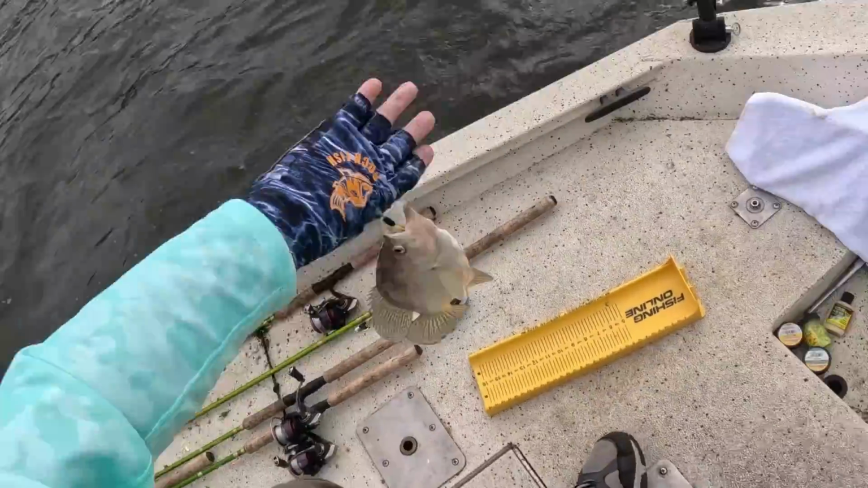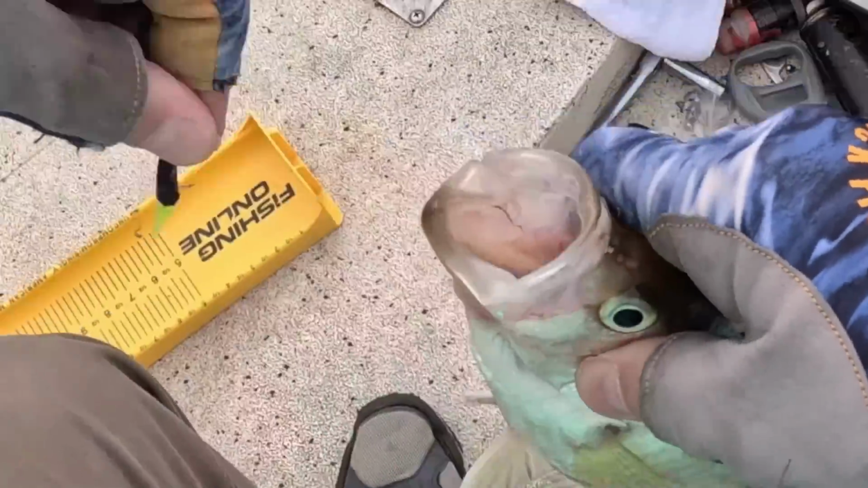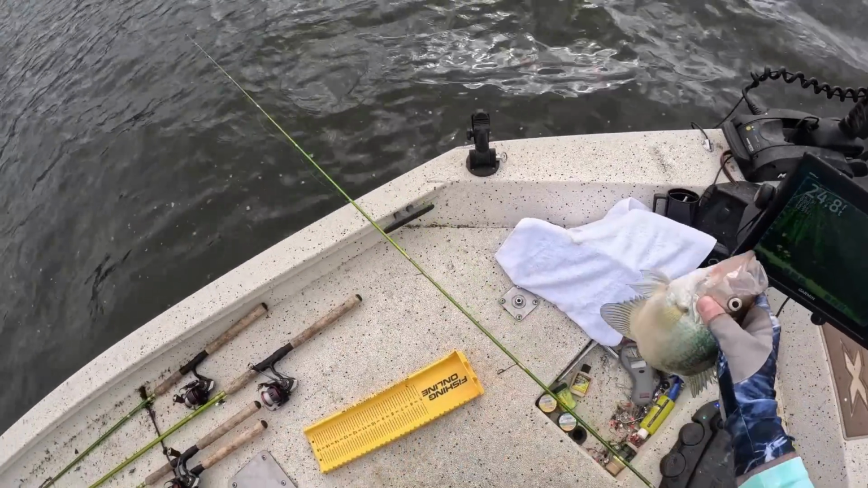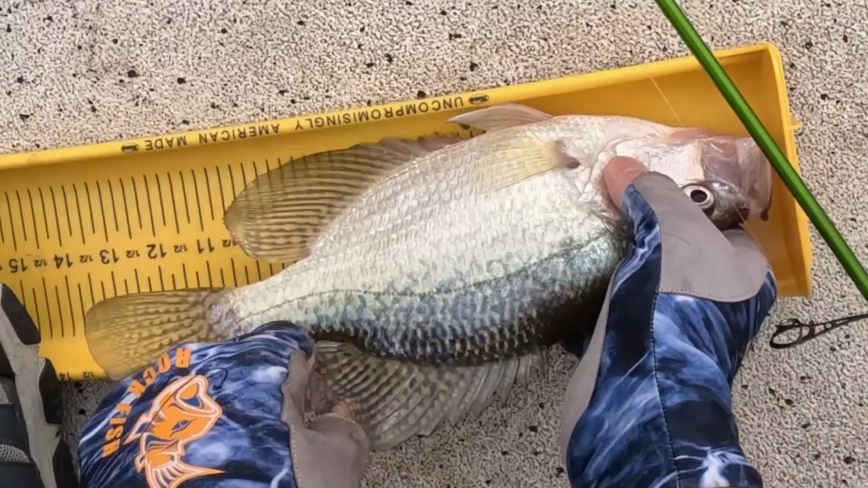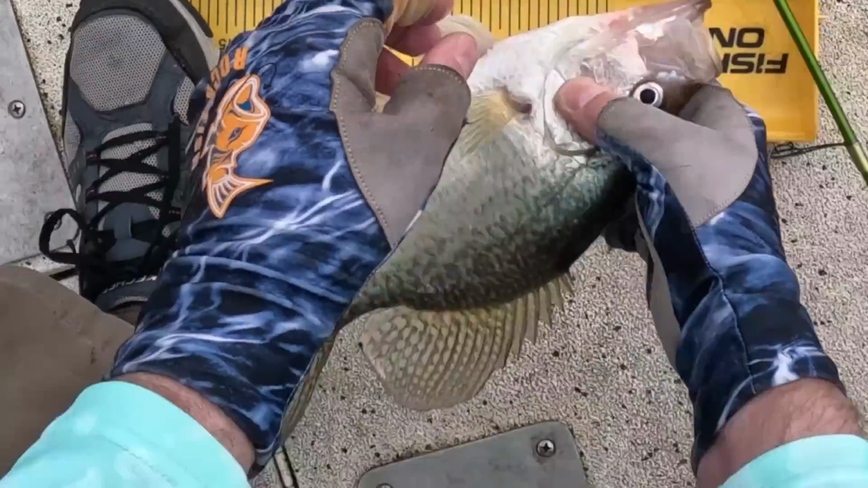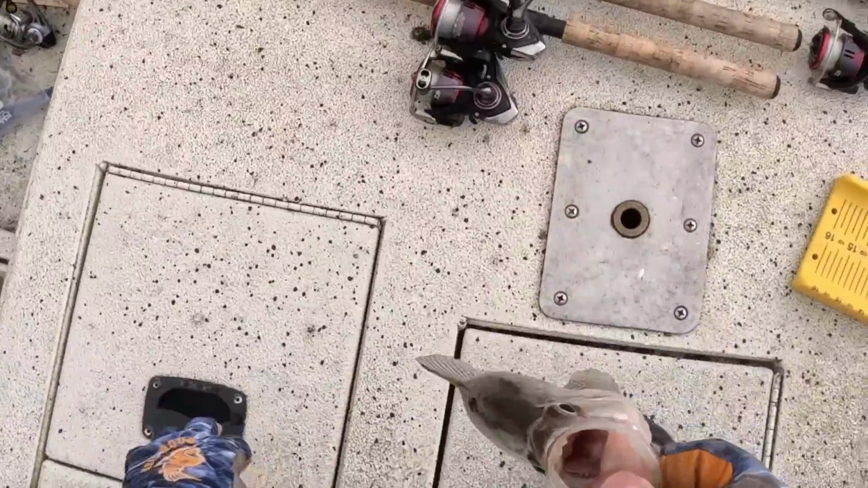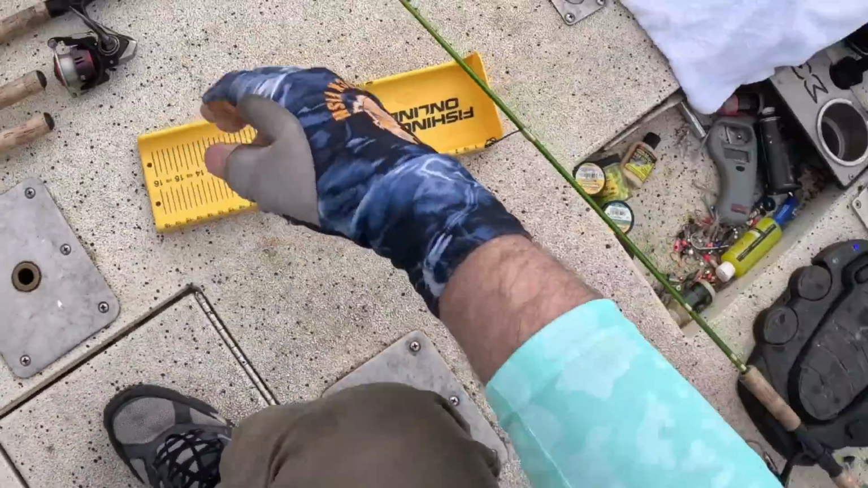Yes, sir. Get up in this boat. These are nice keeper size. Right at 12, little over 12 inches. Black crappie. Yes. Beautiful eating size. That's two.